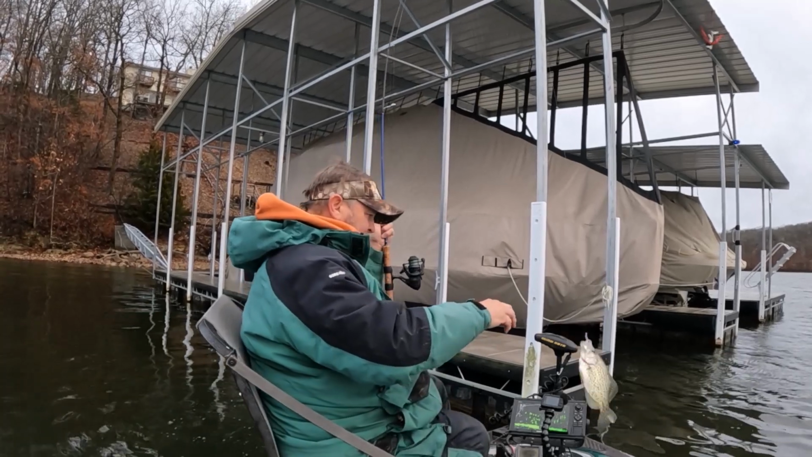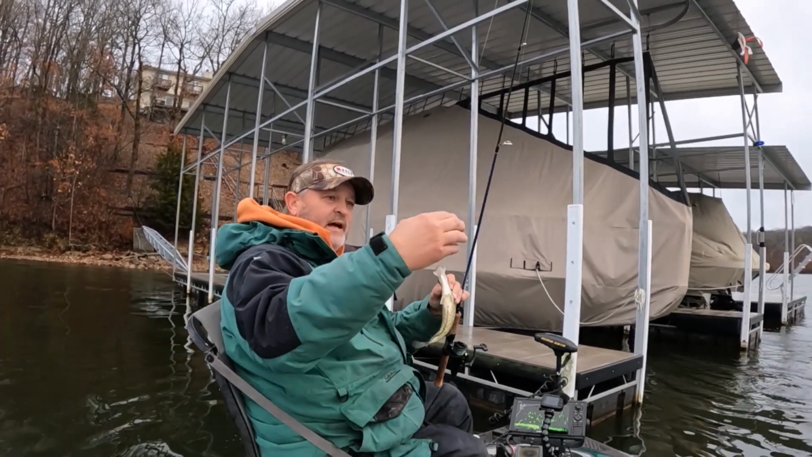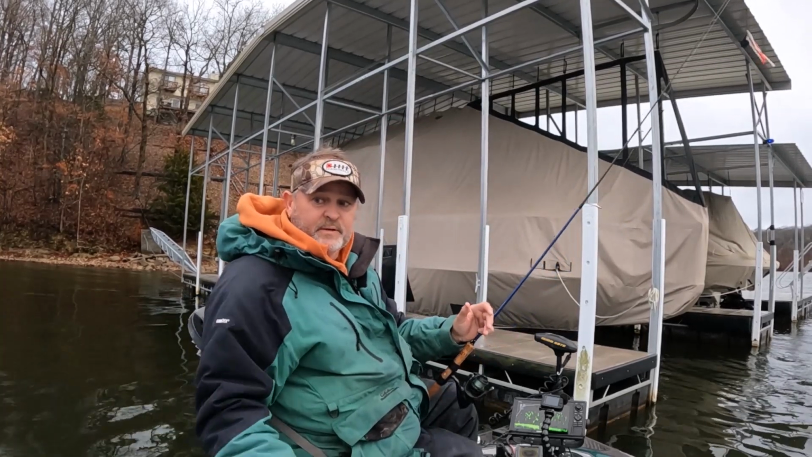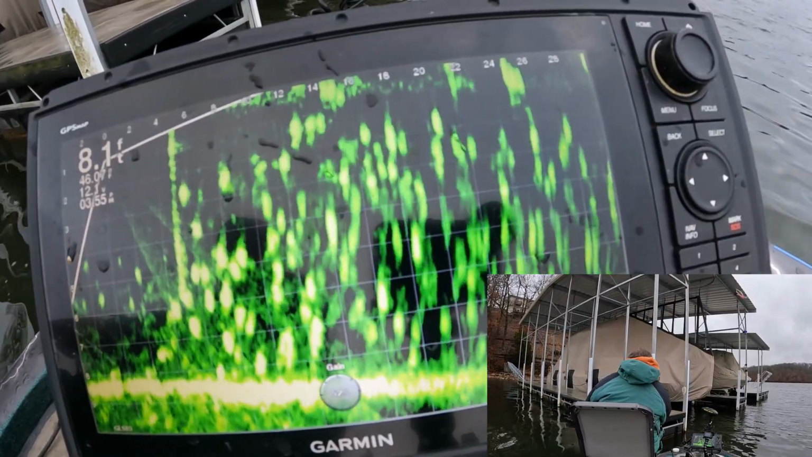I think we're gonna have to watch back and count, but that's like 10 fish in 10 casts, after I figured out the bait. Little purple wiggler. We're gonna have to count fish here in a minute. Another one or two, we'll have to count fish. There's so many fish on that screen.